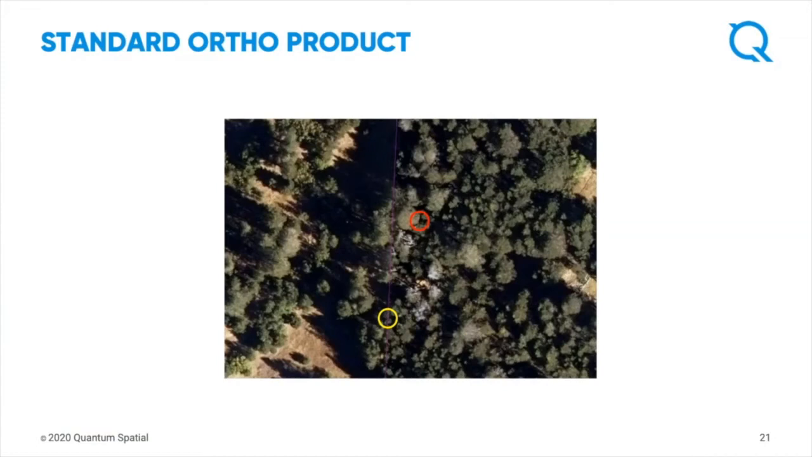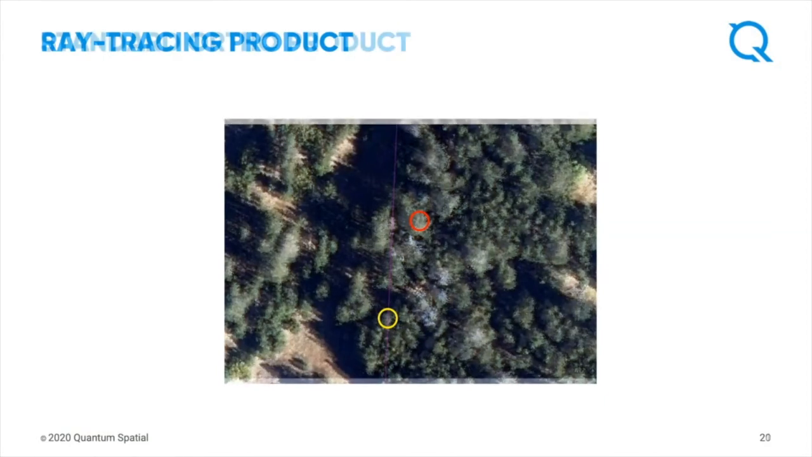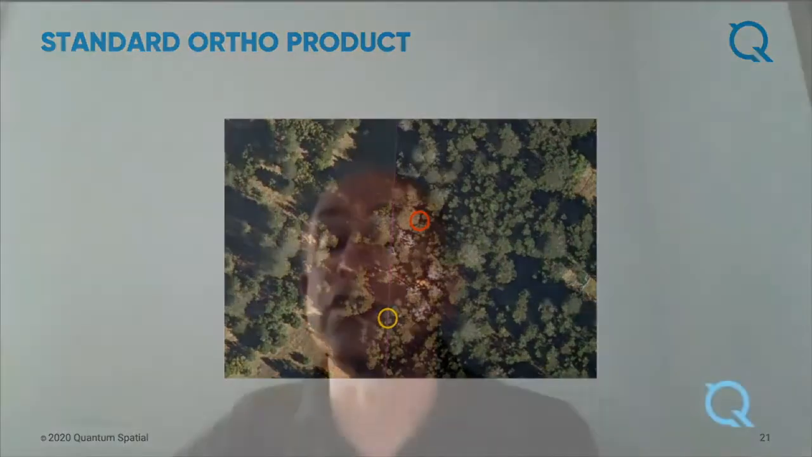If we look at the yellow one, we go back to the ray trace product, we can see that there's a canopy right on that seam line. If we move to the ortho-rectification product, that canopy disappears. And if we're trying to count trees, that can be a problem. So why is this important?